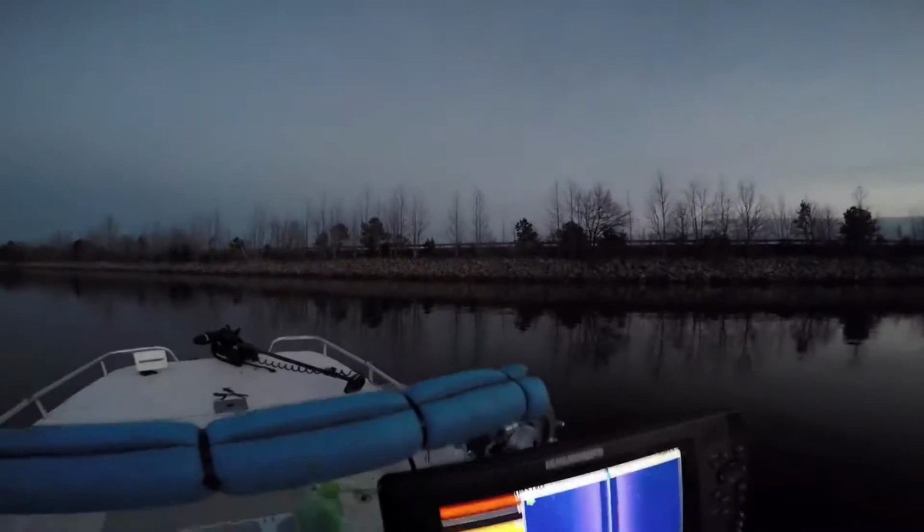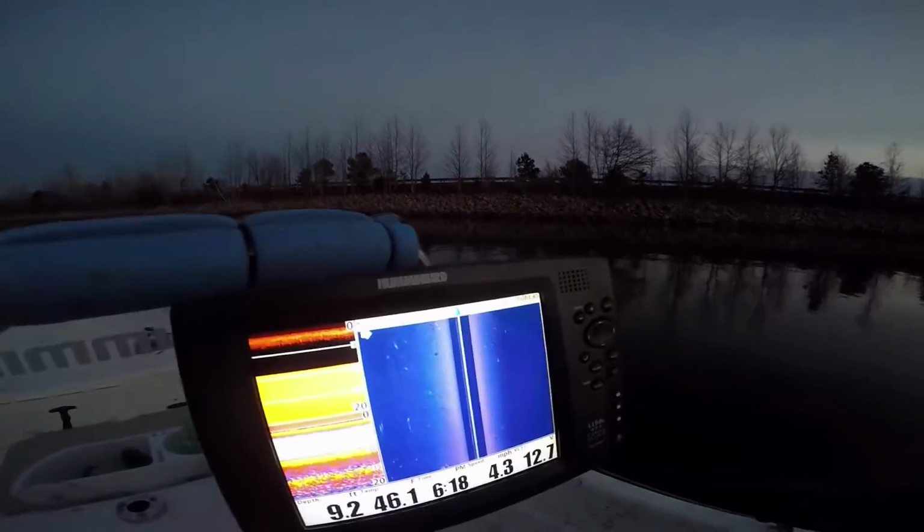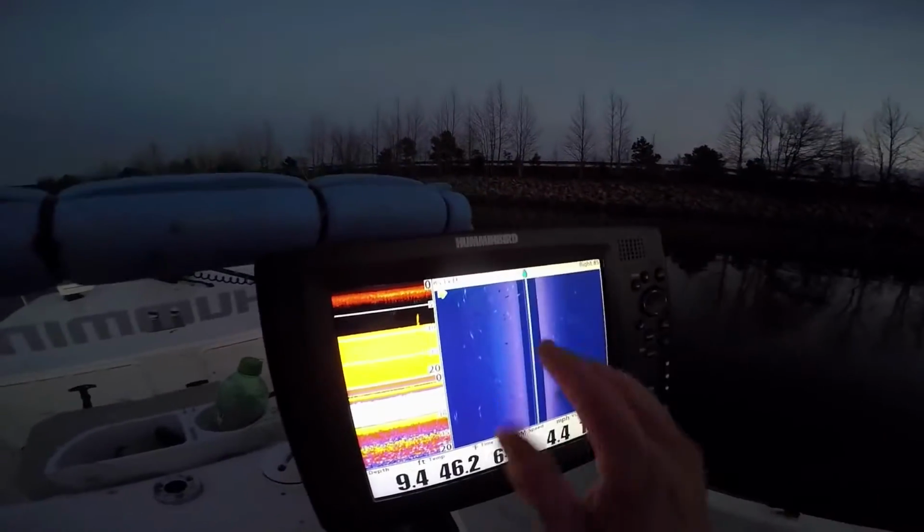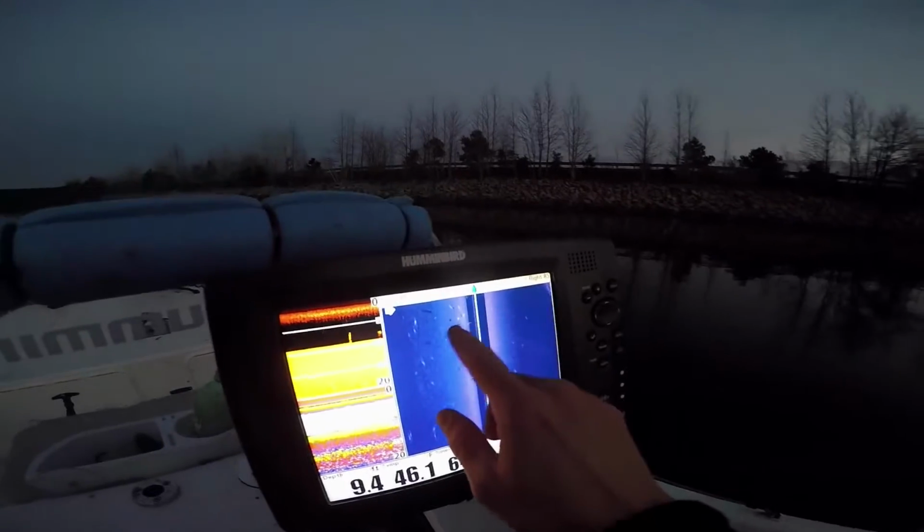All right, here's a rock pile. We're stretching out only about 85 feet. One thing to remember with the smaller units, wow, we're picking up a lot of fish right off the side of this rock pile.